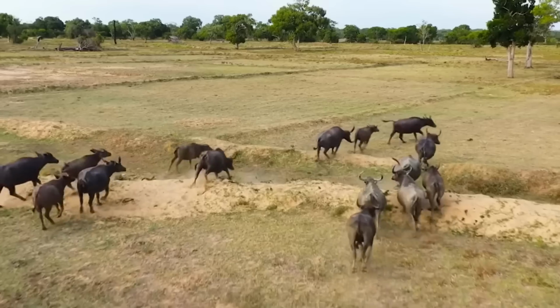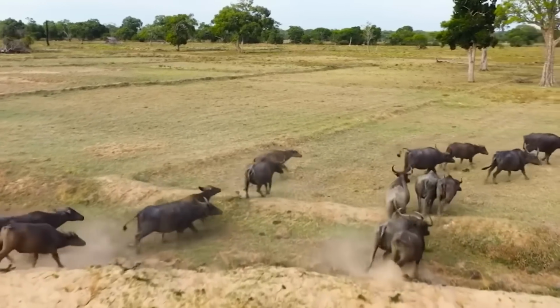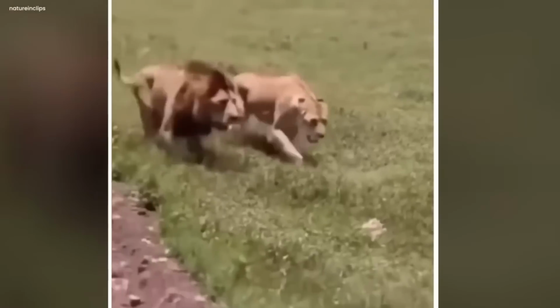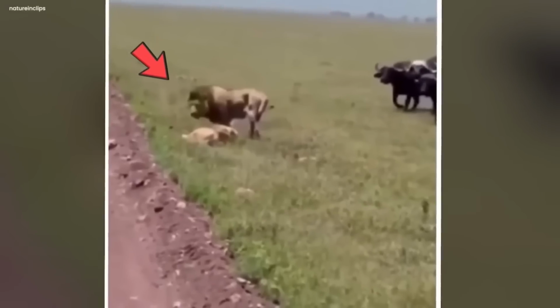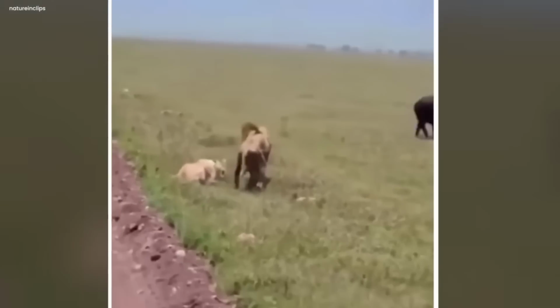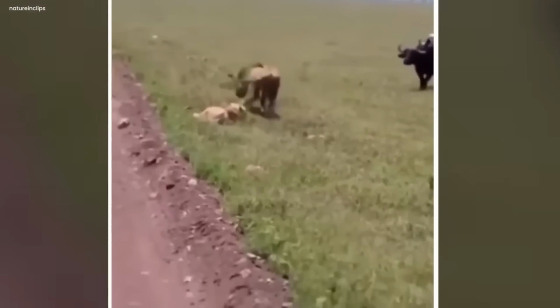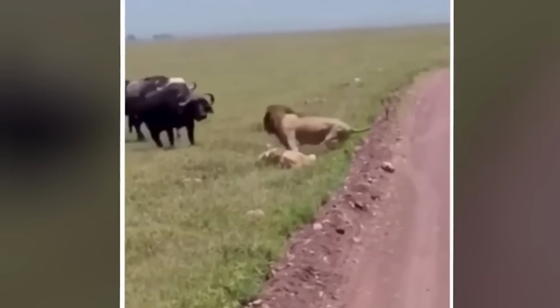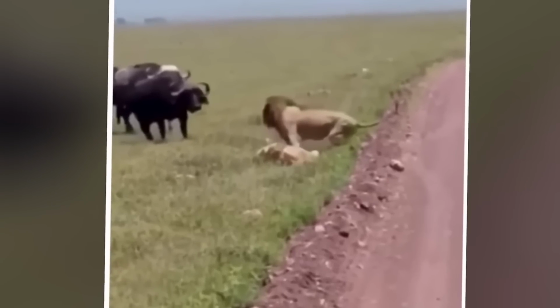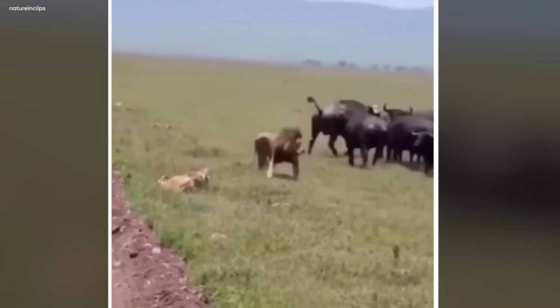Lion defended lioness. In the wilderness of a jungle, a herd of Cape buffaloes in all their glory and strength can be seen marching towards two lonely savages of the jungle. These two predators seemed lost as they were sauntering alone in these vast fields. Suddenly, the herd of mighty buffaloes started running towards the lions. But in an attempt to protect his partner, the lioness, he stood tall in front of these giant bulls and confronted them with all his force and strength.